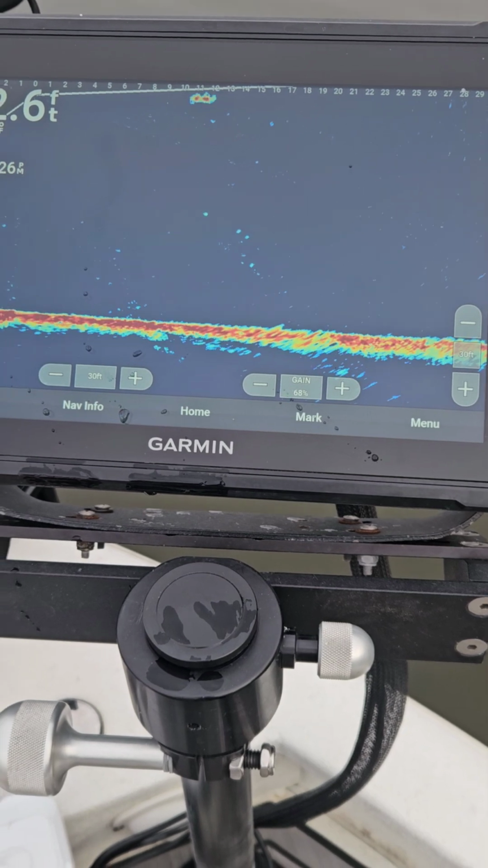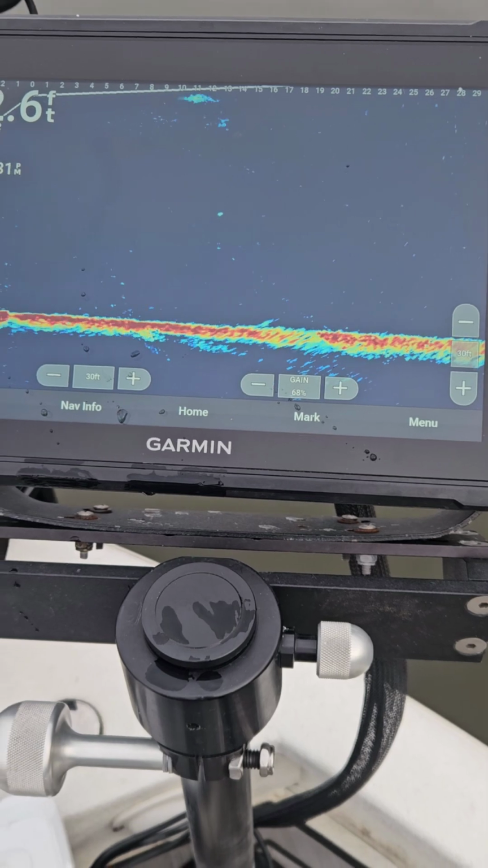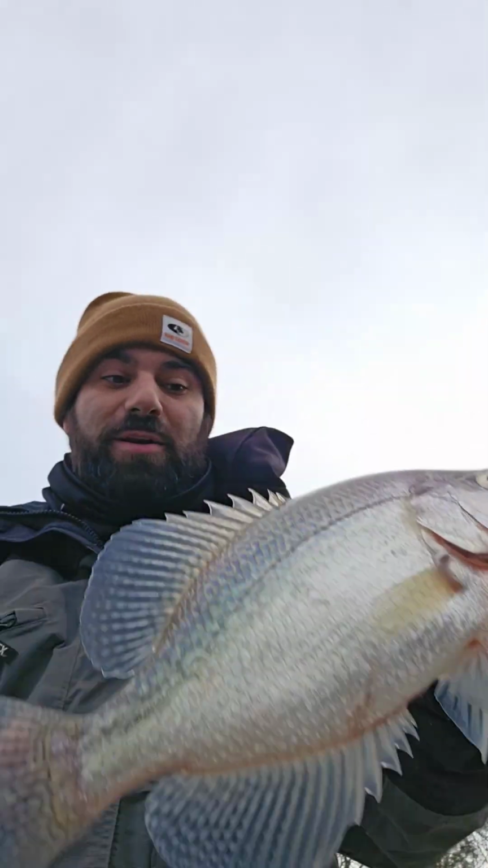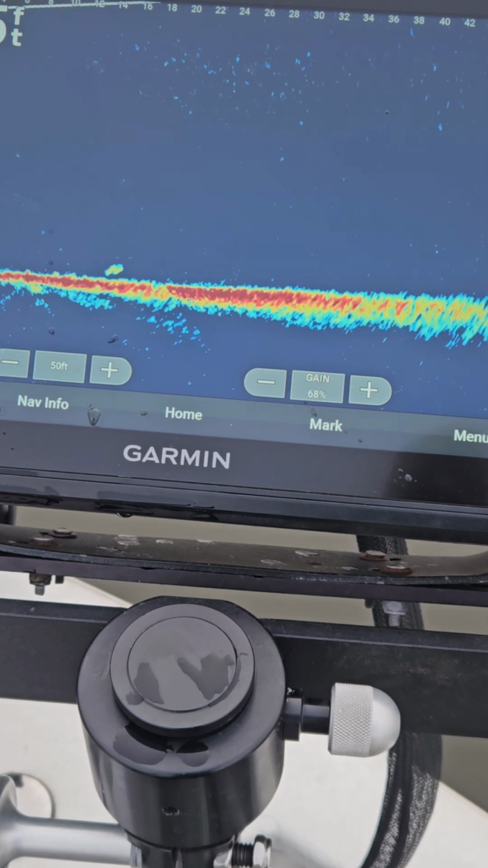Oh yeah. There you go. Really good size crappie. See if we can get this one on the bottom. This one's right here.